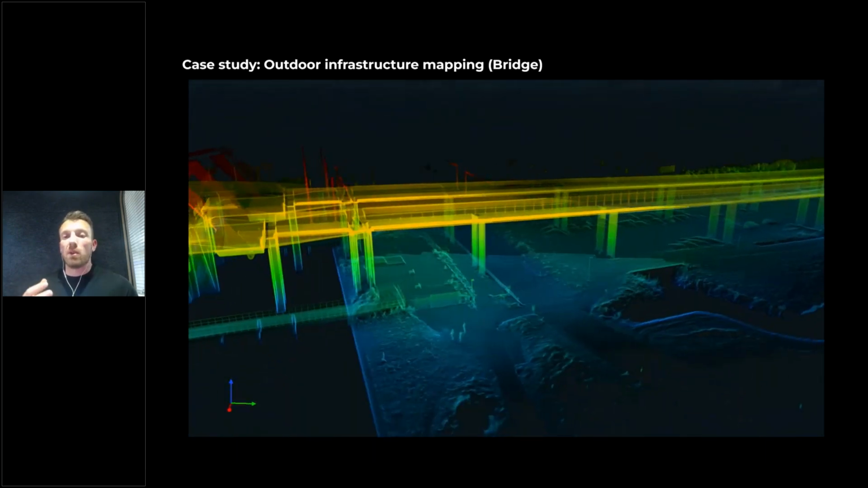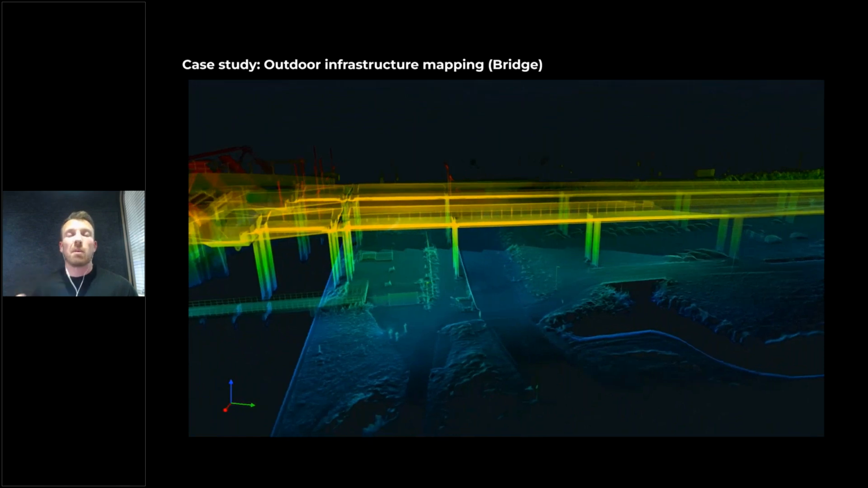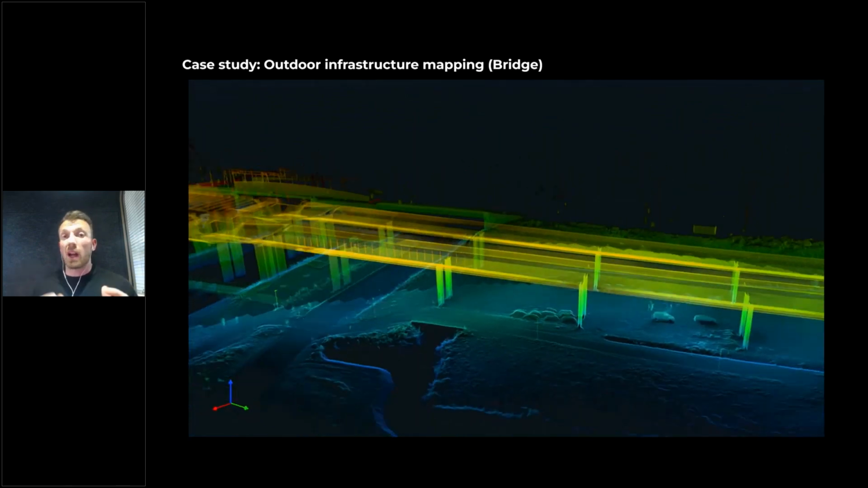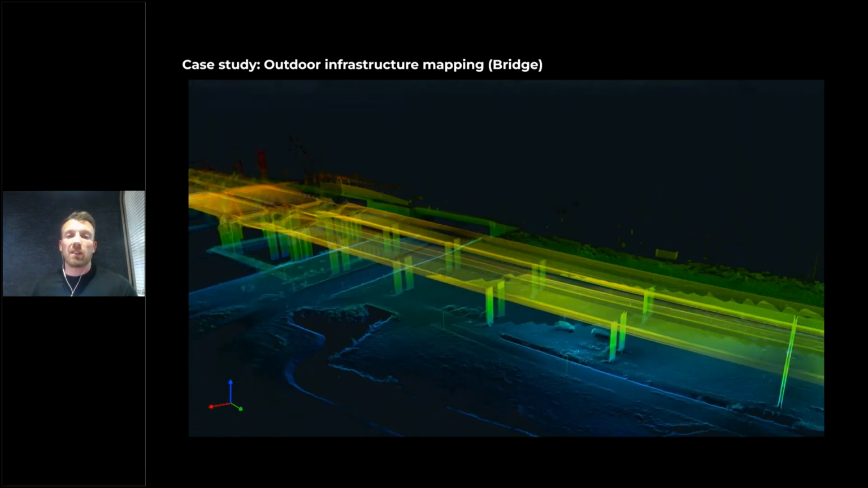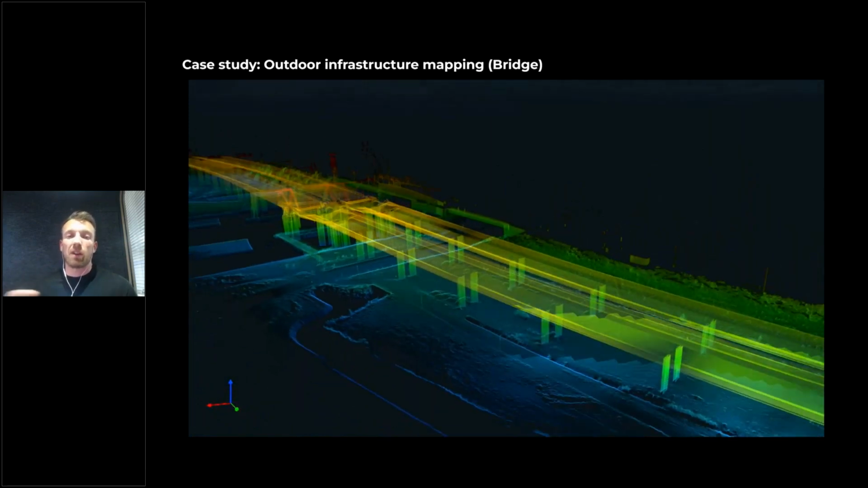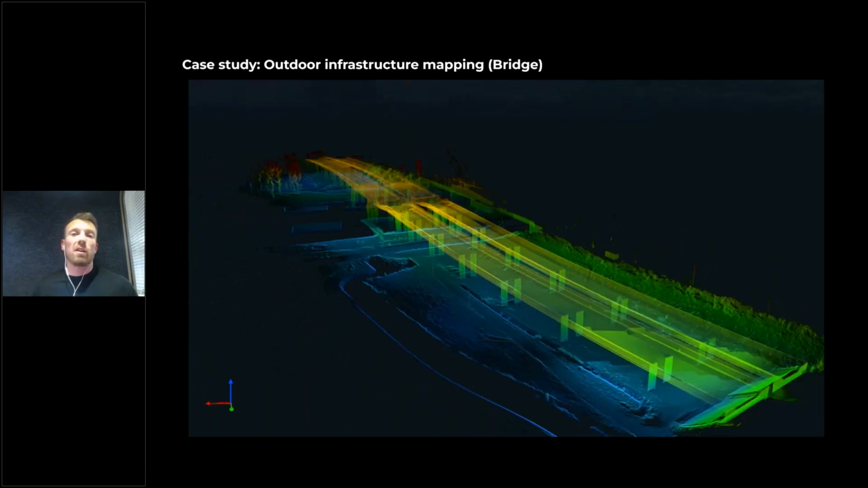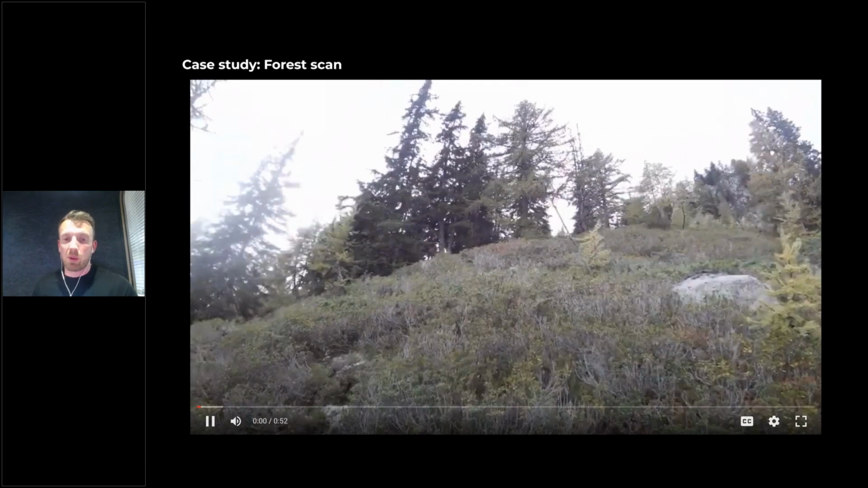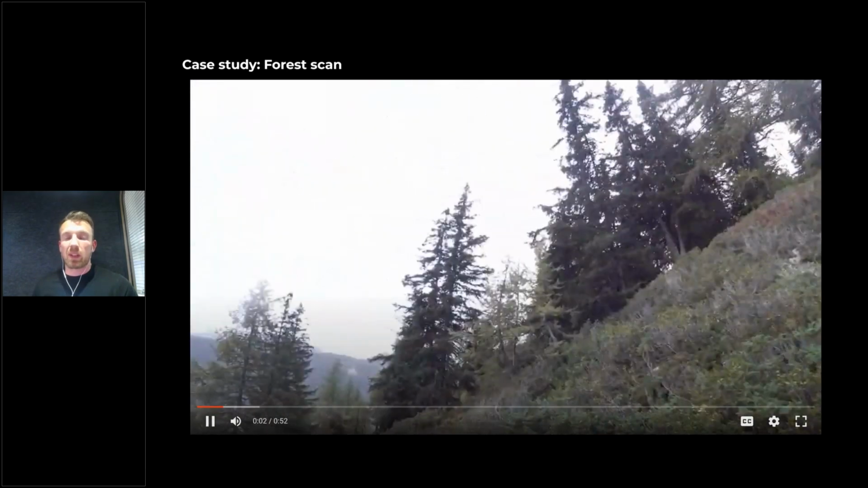Also, if you have targets placed out, so the same diamond reflective targets that you can use for georeferencing, you can also use those targets to align all the point clouds together. So in this case, if you want to place targets all around the bridge sections, you can use those targets to align all of the point clouds together automatically in Faro Connect. So it takes the guesswork and the amount of time and patience needed to align all those point clouds together.